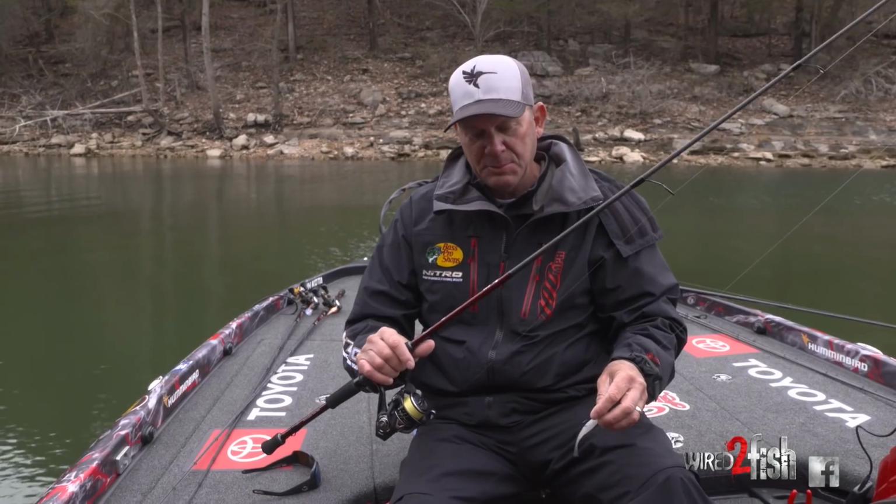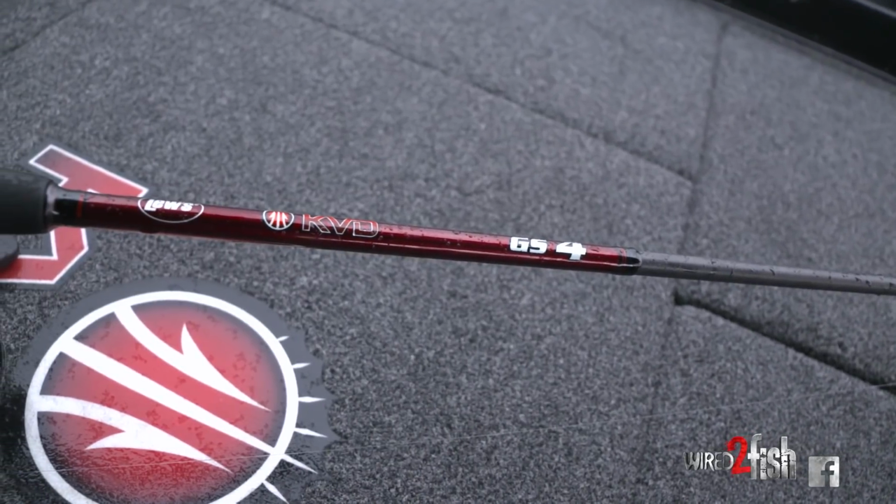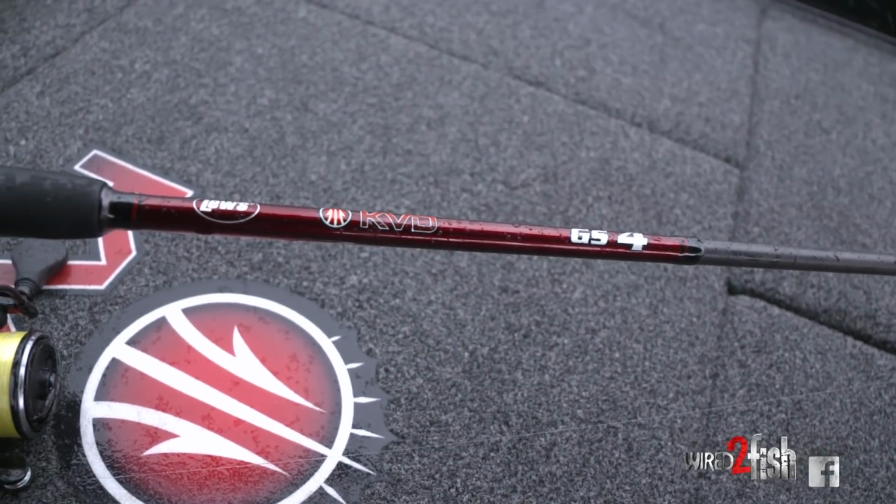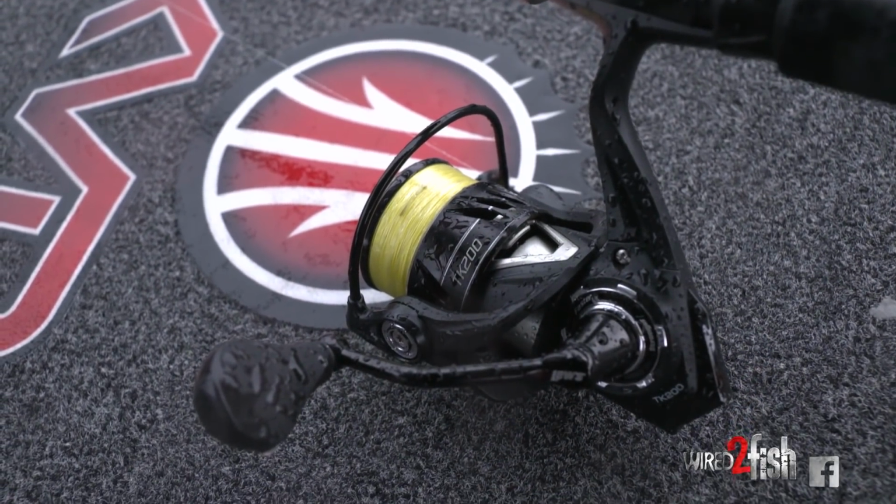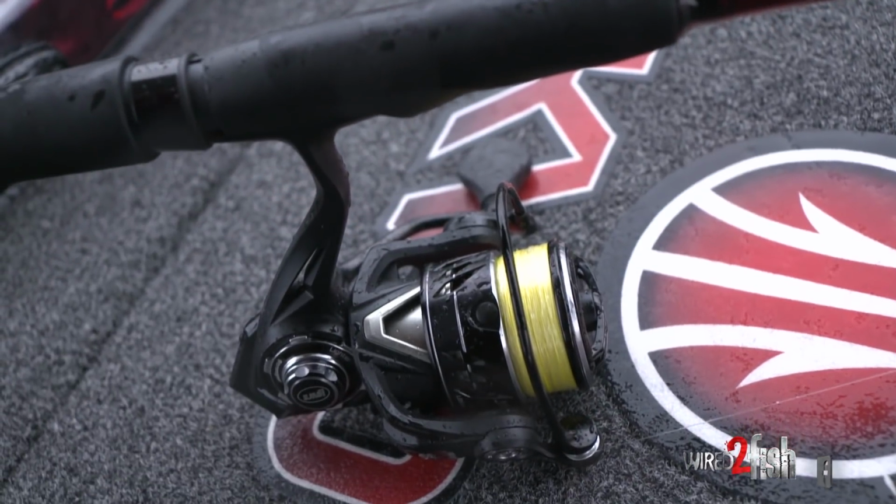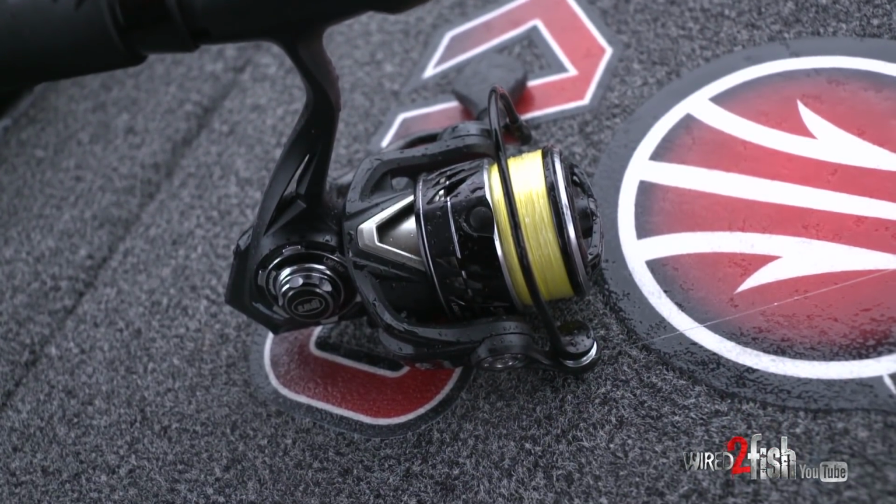I've got a 7-foot spinning rod. This is my own Tour KVD GS4. It's a 7'2" medium light action spinning rod. I've got it with a Lew's custom light reel, 8-pound braid with about a 20-foot, 8-pound Bass Pro XPS fluorocarbon leader, tied with an FG knot.